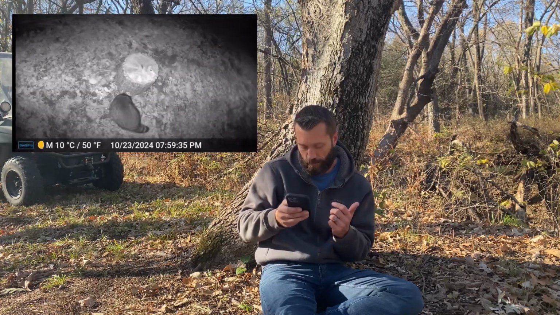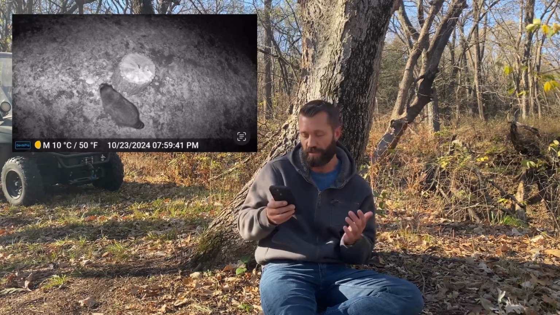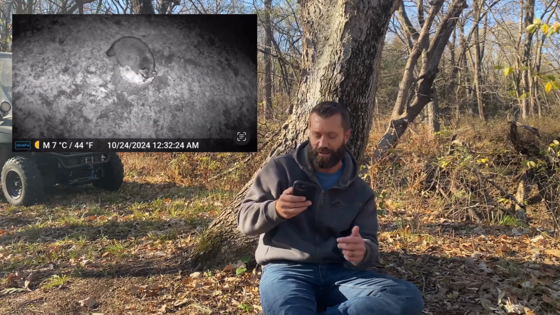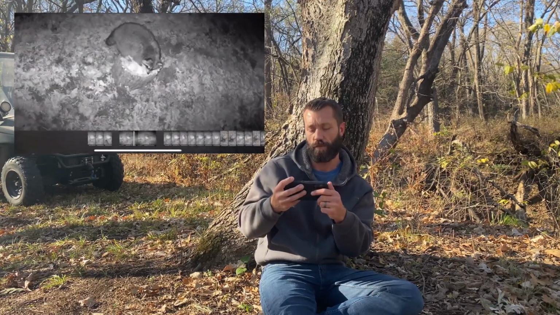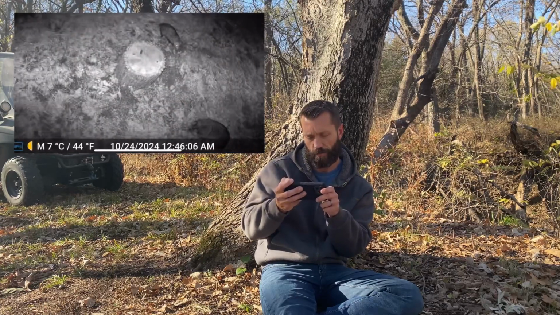But big old raccoon, look at that thing. God, he is fat. Fat coons. I mean, obviously I'm feeding them peanut butter out here, but yeah, there he is. Let's see if we can turn this sideways, get this a little wider for you. He's up there just munching away. Yep, he's just hanging out.